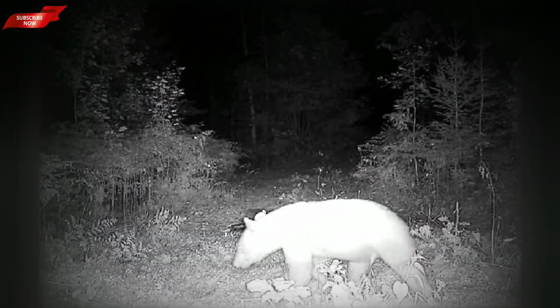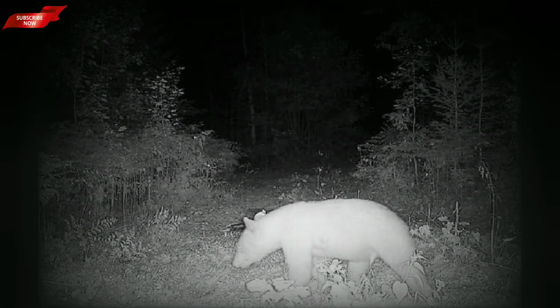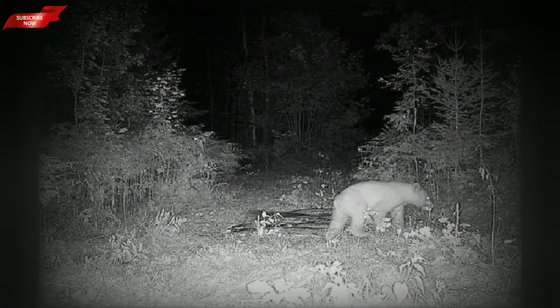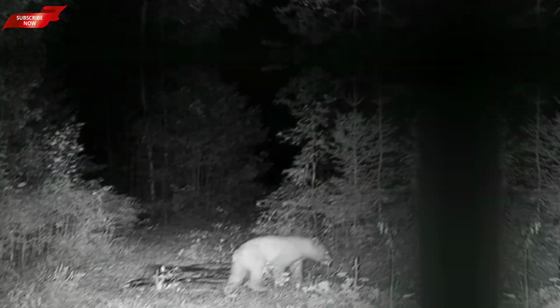The resident who captured the footage, who asked to remain anonymous, said he at first did not believe the bear was white when he first saw the images. The owner of the images admitted he even deleted the first 2 photos captured, due to the fact that he thought it was the camera flash lighting up a normal black bear in the darkness.